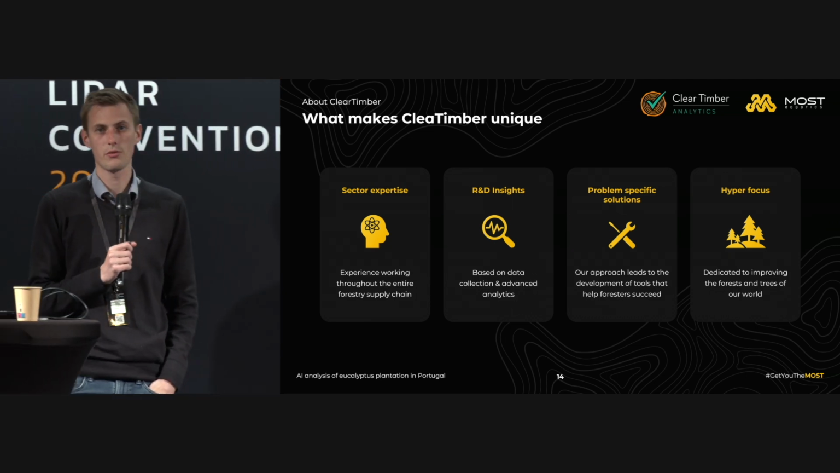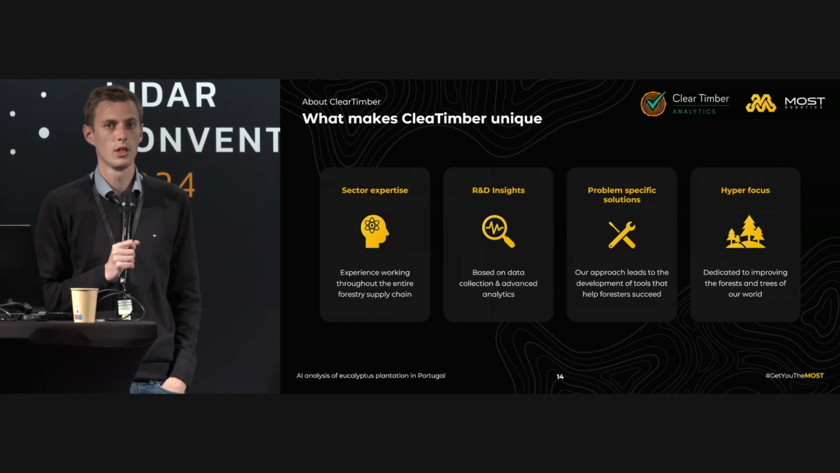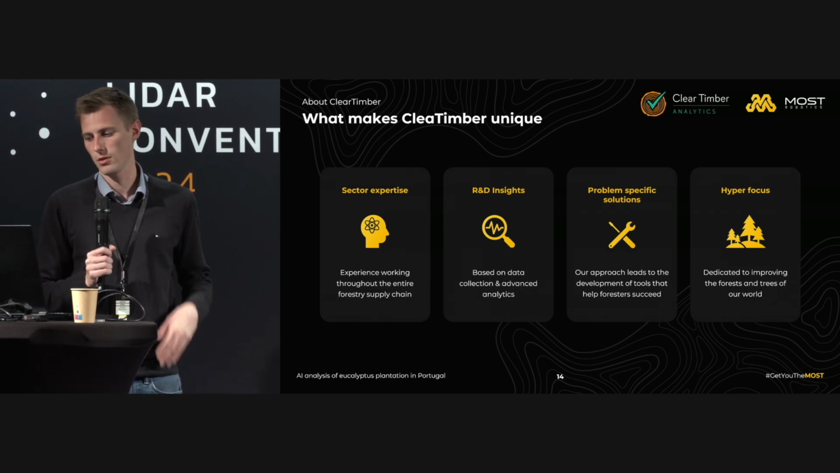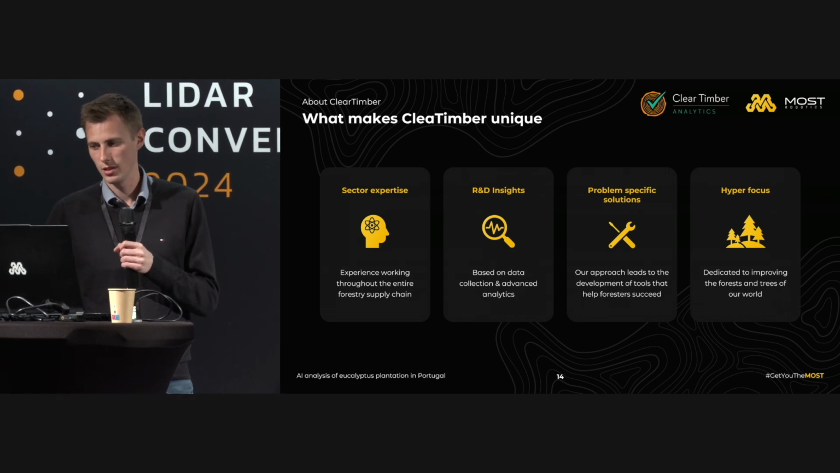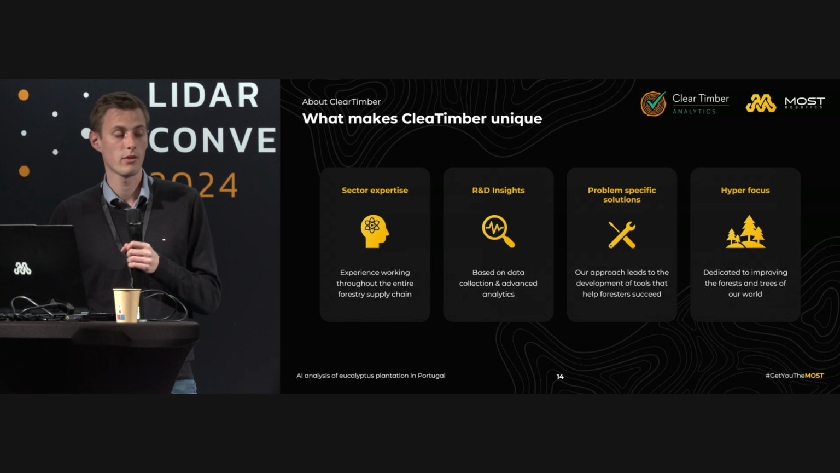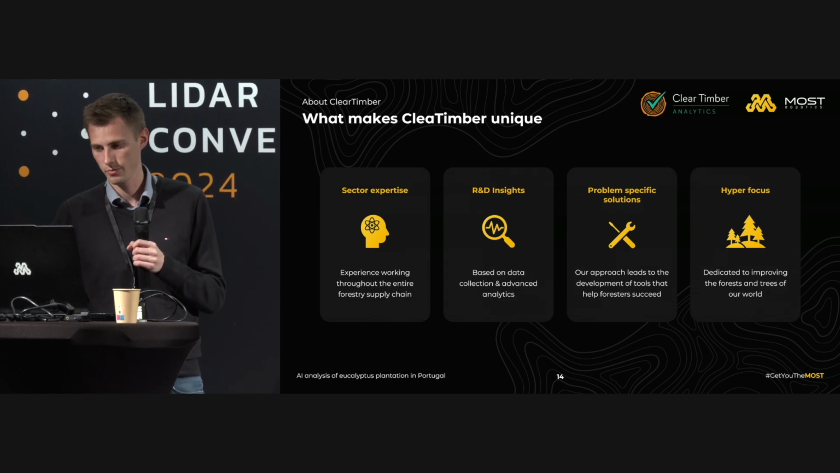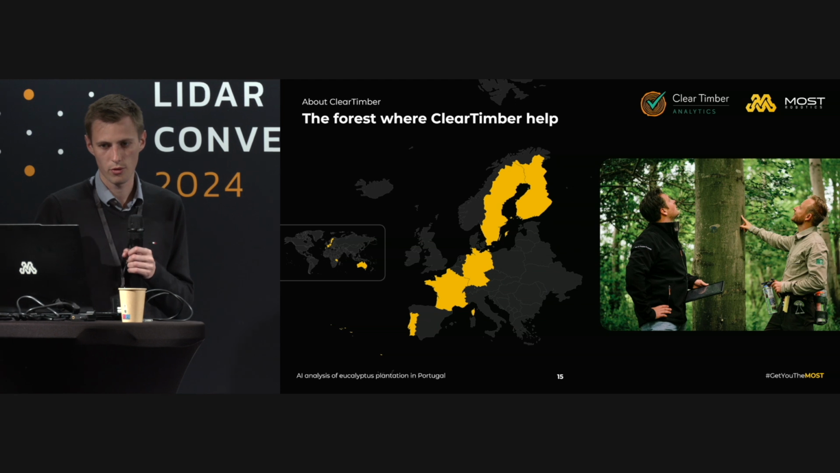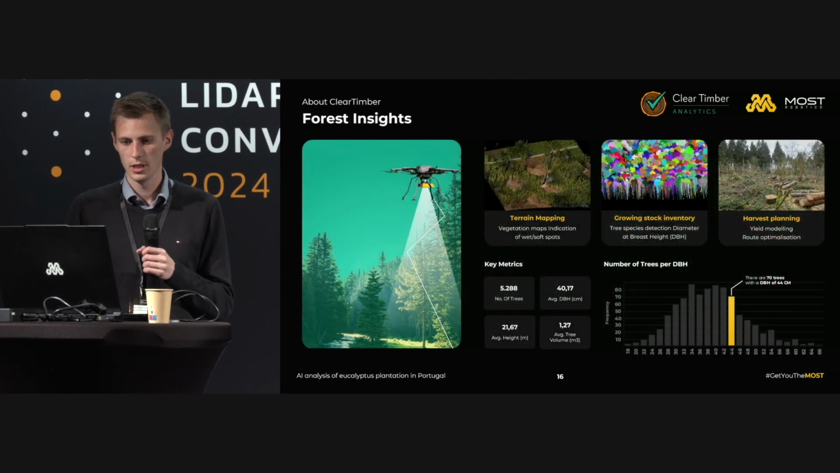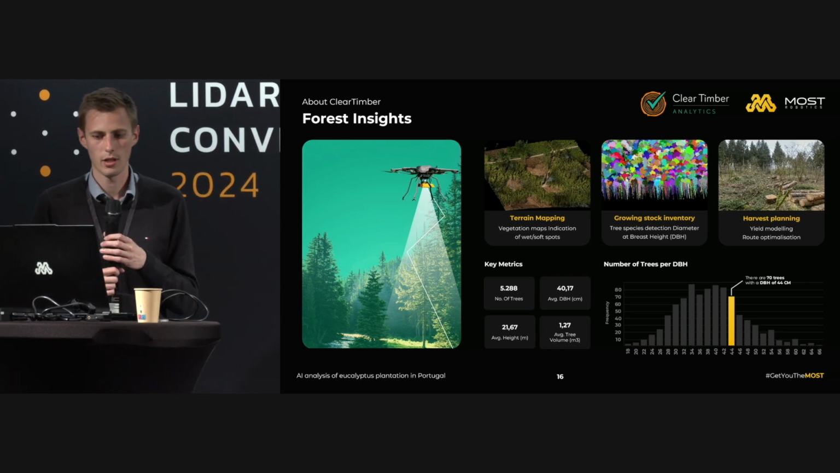So also when you have different projects and want to use it, there's a platform where you can upload your data, and also there you can help CLE Timber to get better and better. Yeah, and the hyper-focus means that they are only focused using AI for forest applications instead of doing cities, smart cities, and so on. So these are the forests where CLE Timber is already there, and this is some kind of overview of what they can get out of the data.